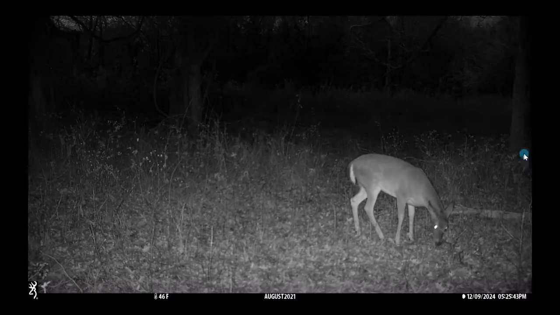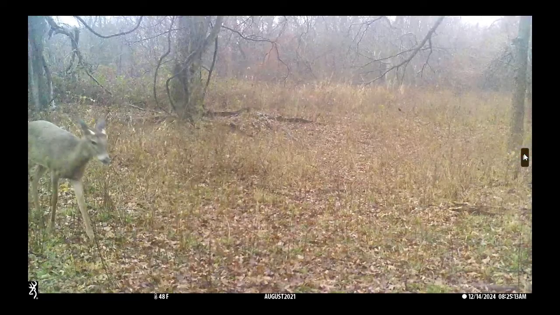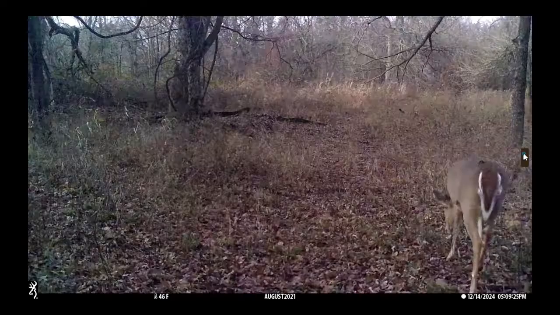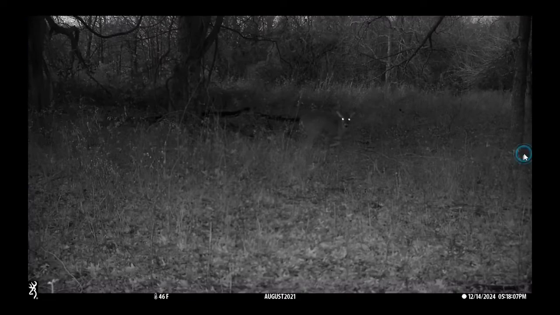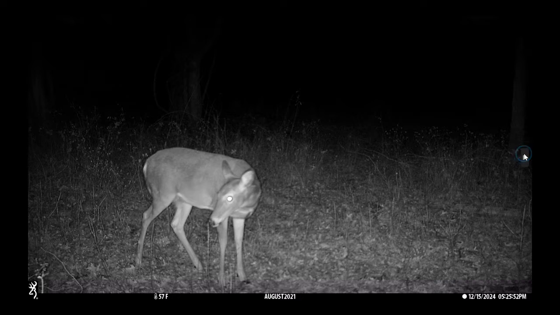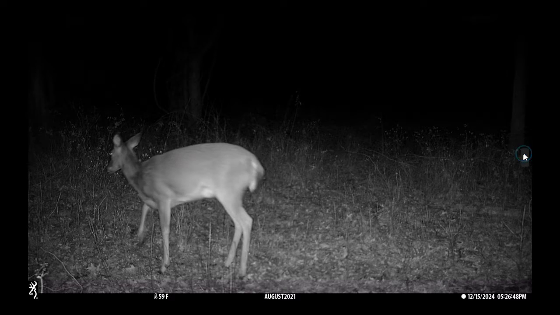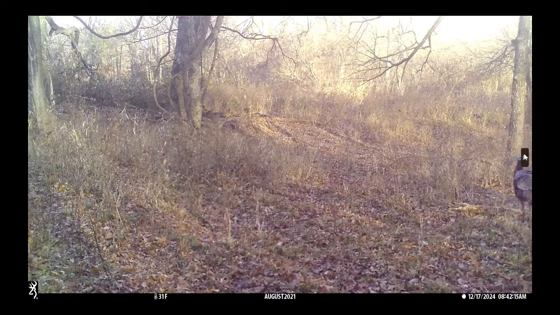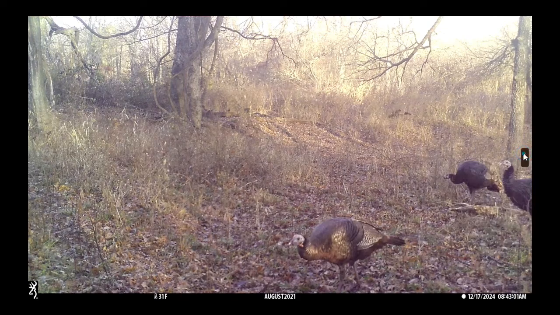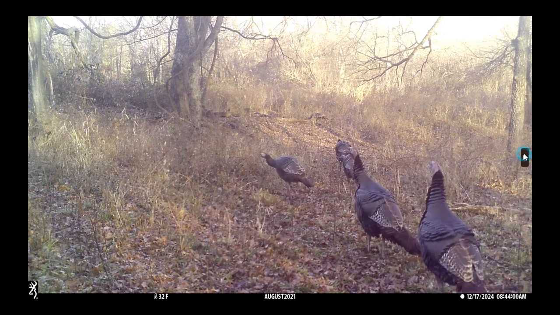A lot of that's due to they have a good place to nest, raise their babies, hide those nests from those predators, those raccoons. Raccoons and possums and everything eat a turkey egg, and a lot of bobcats on this place as well. A lot of coyotes. So quality habitat really matters for especially ground nesting birds like a turkey.